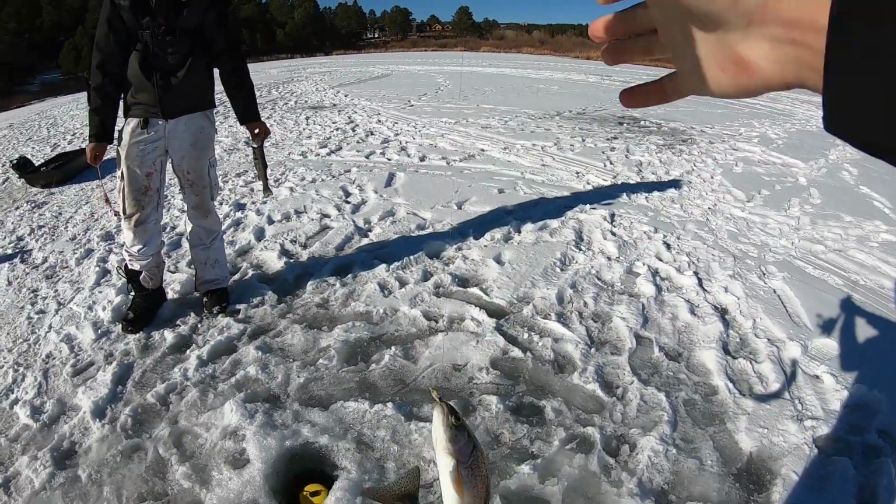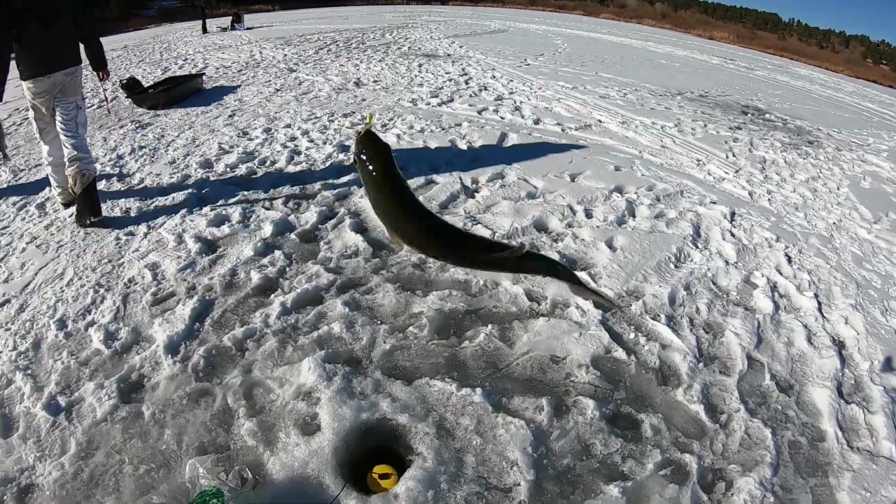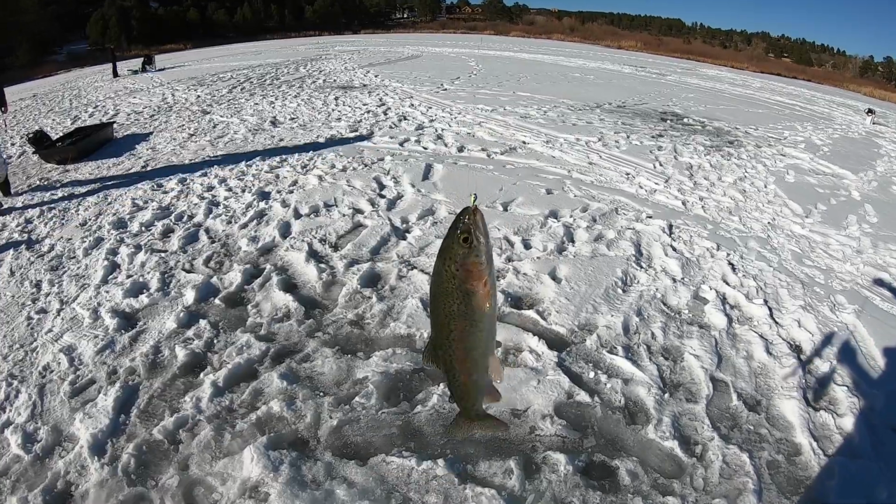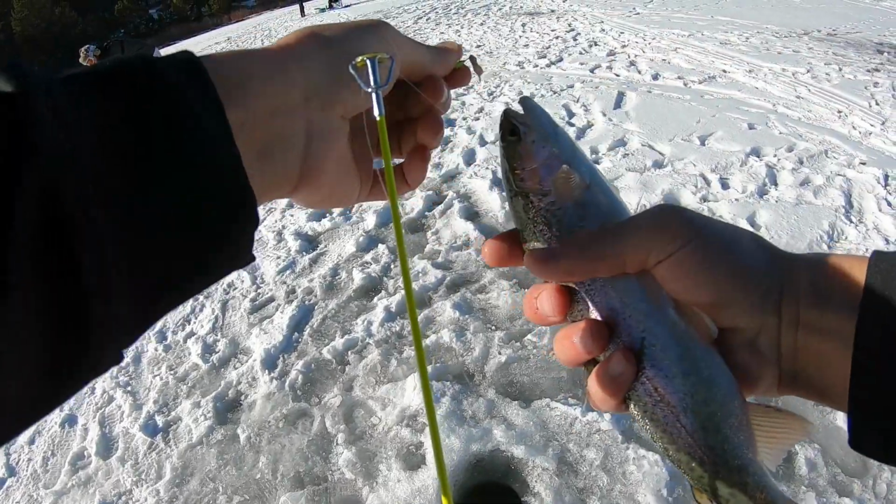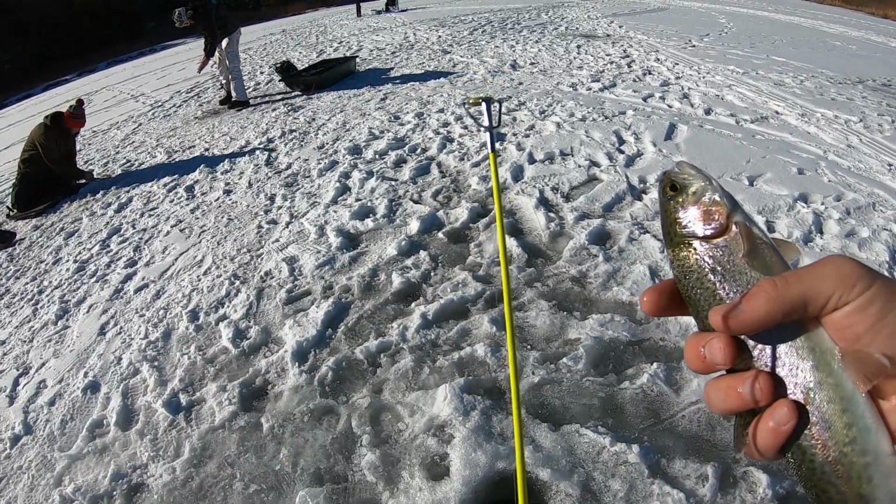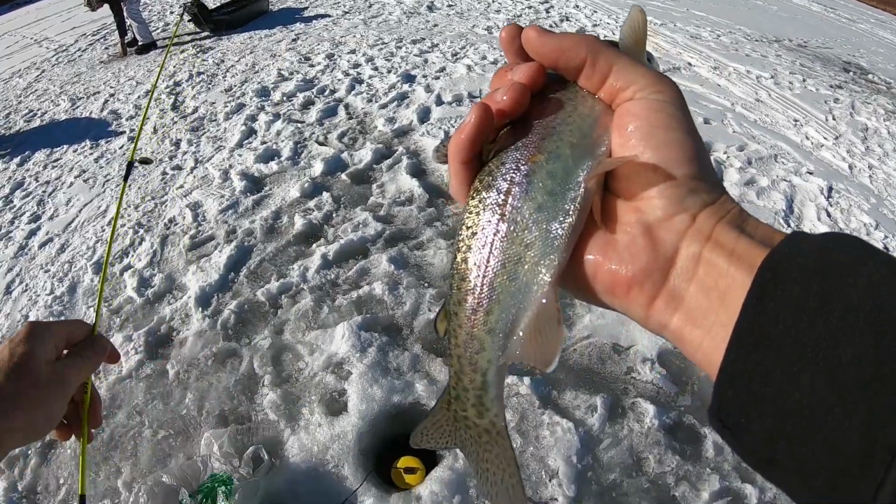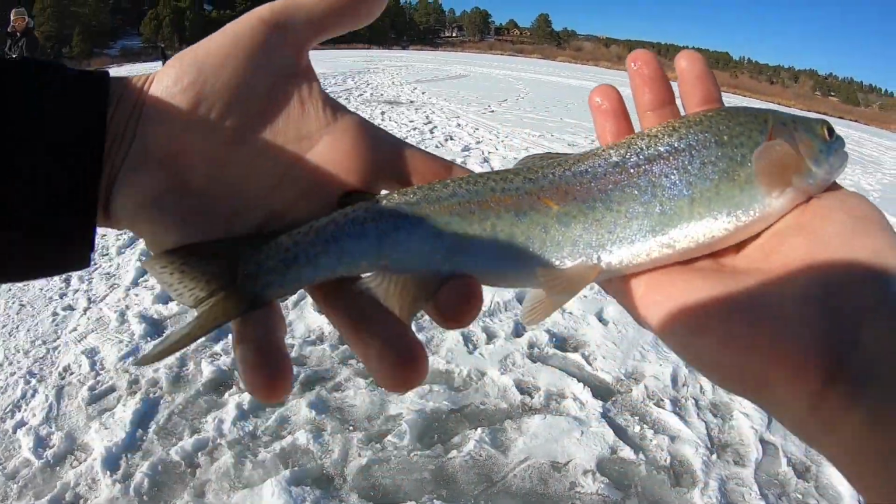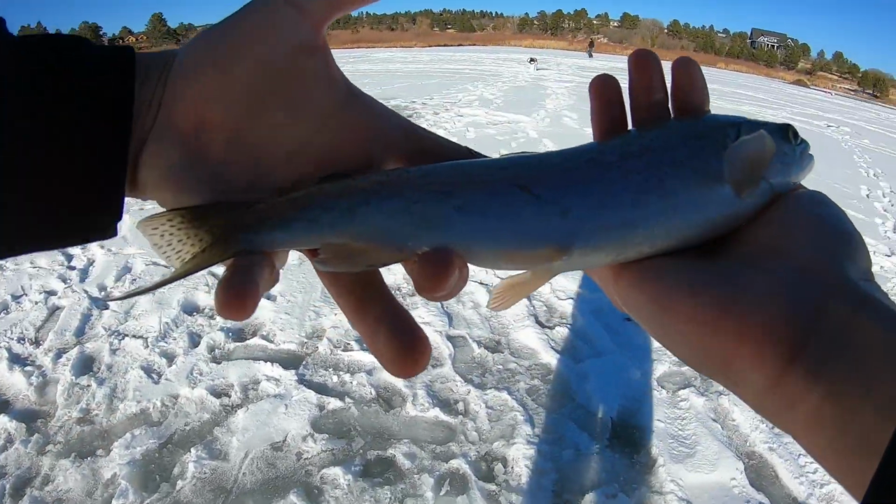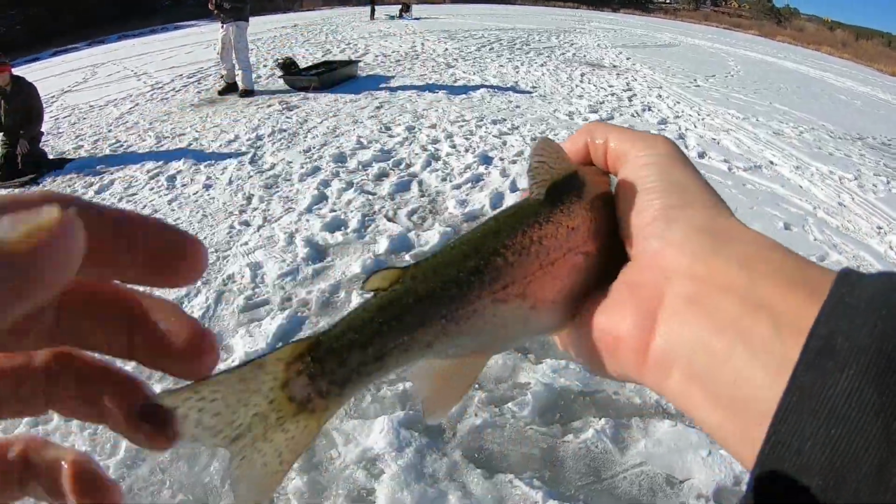Decent. Alright guys. My camera was facing a crappy direction, but I just got on a decent little trout. Not too bad. And that was awesome guys, because I was having a pretty tough time with that little graph, and it just started working out of nowhere right as this fish came on. So the graph seems to be working. Hopefully it continues working. I just messed with the transducer and the settings a bit and it started working better. But anyway, decent little rainbow. Let's get it back in the water.